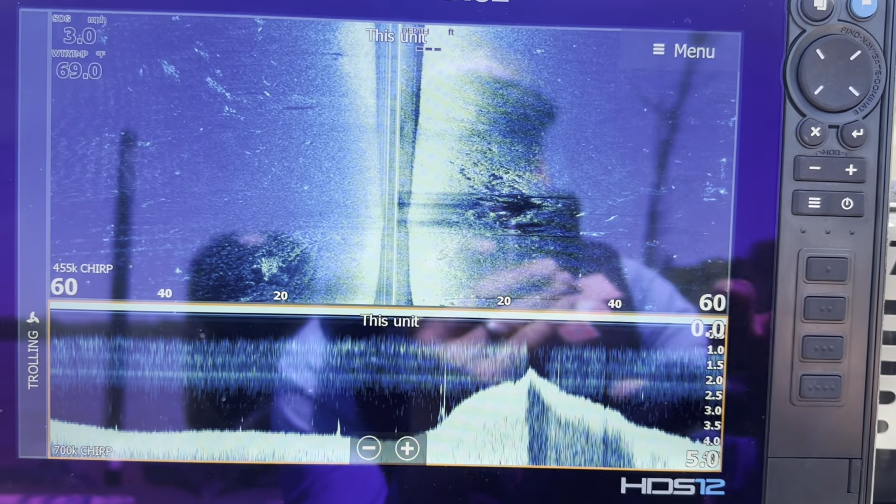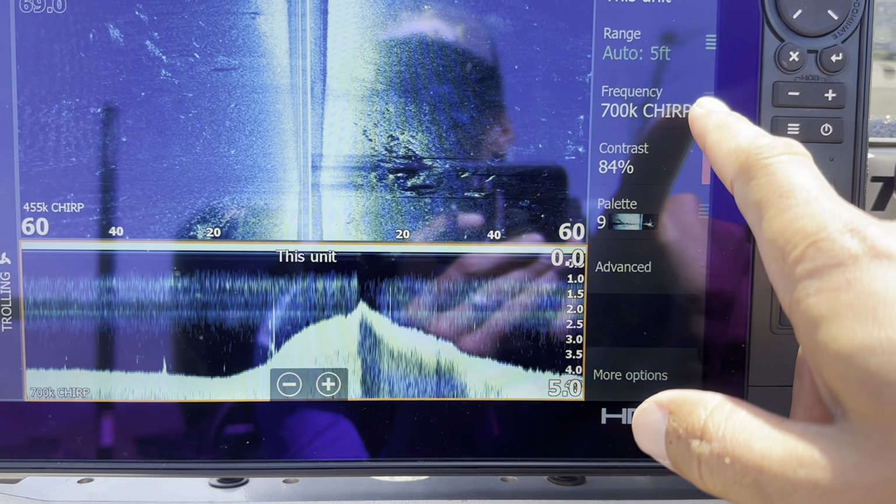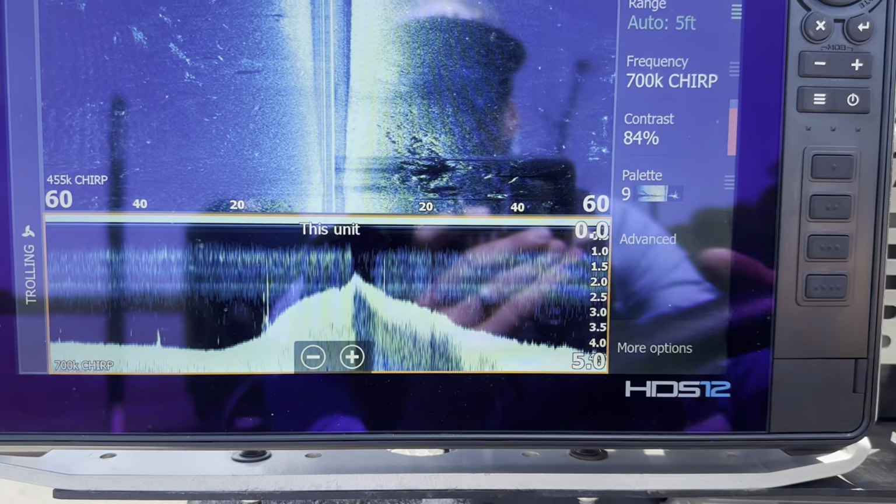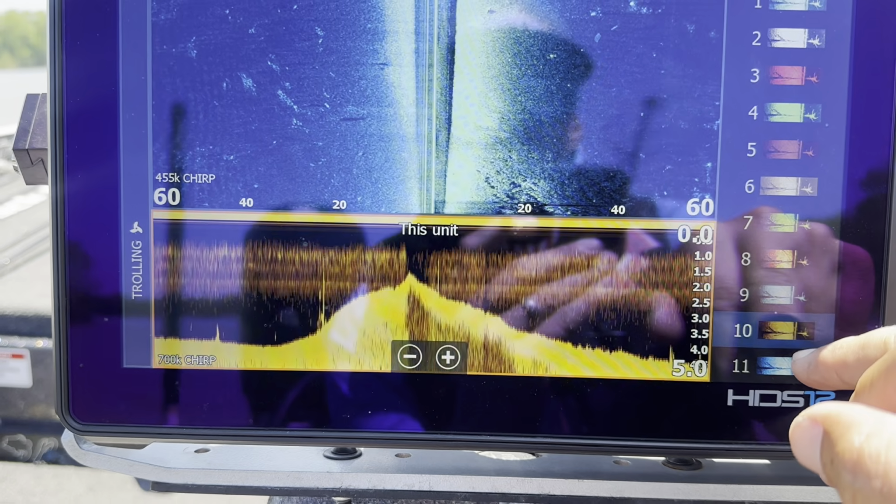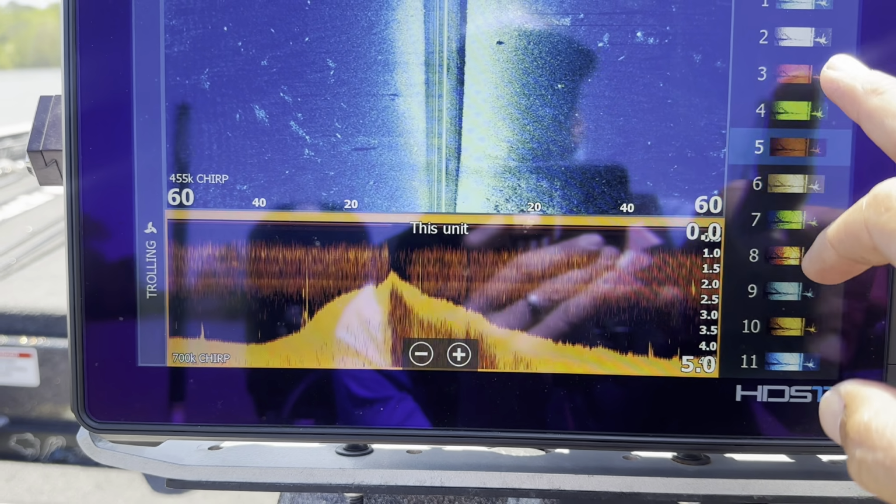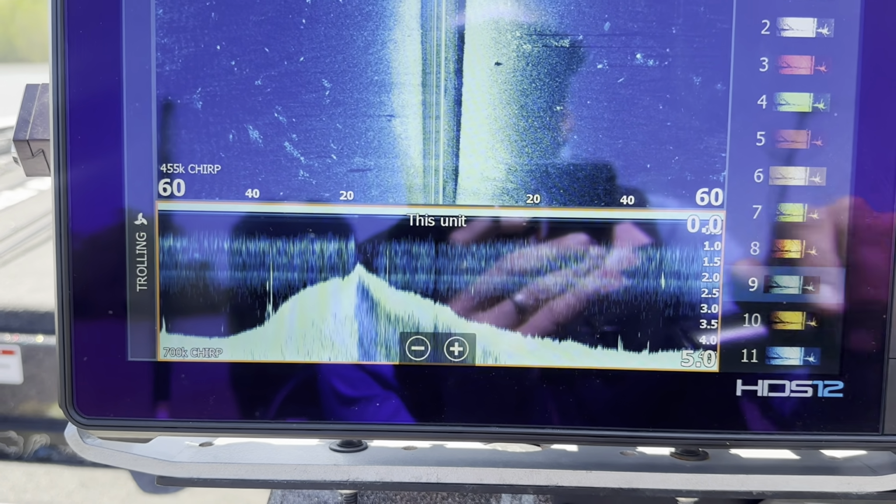Let's give you some settings. Hang on, sorry, I don't want to drop my phone. Menu, we got it on the 700 chirp, that's for the down scan. Contrast, I have it bumped up a little bit to 84%. Color palette 9, that's one I like. You can bounce it around. I use this one too. I like 10 sometimes as well. But it's got all sorts of fun colors. You can kind of go through there, figure out what works best, what you like.